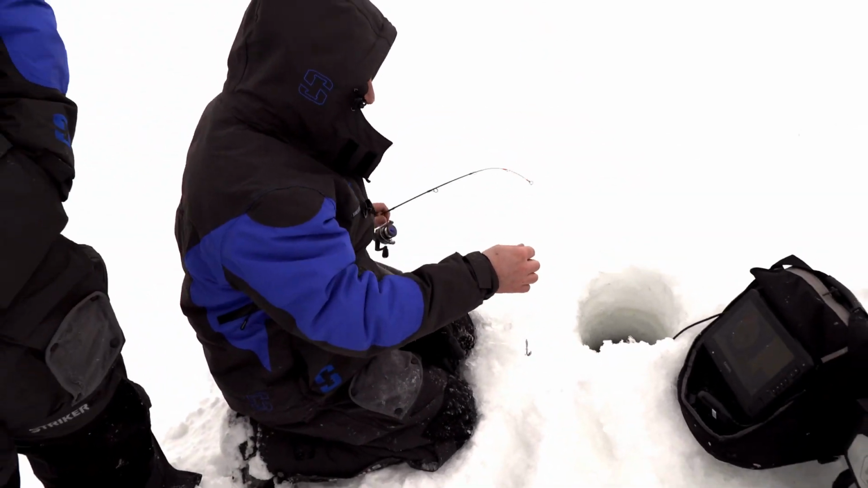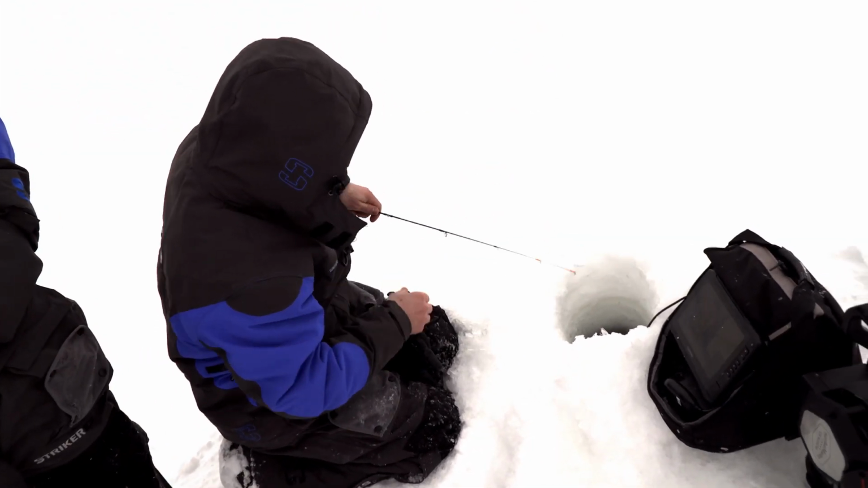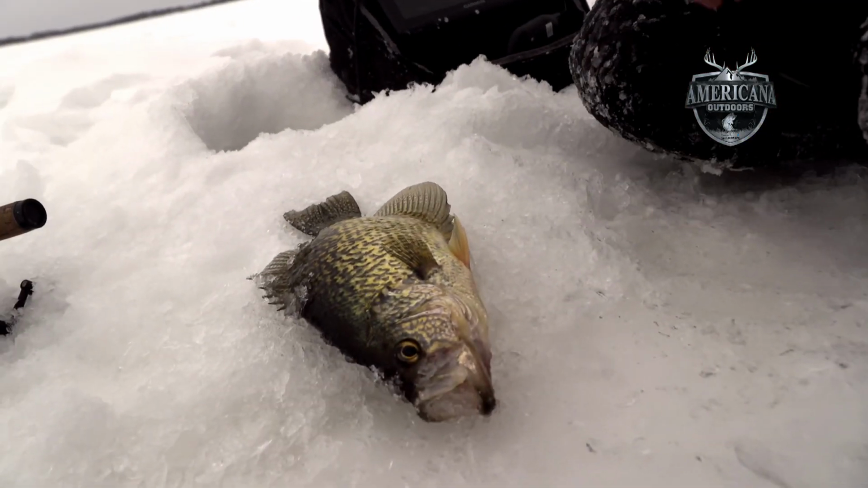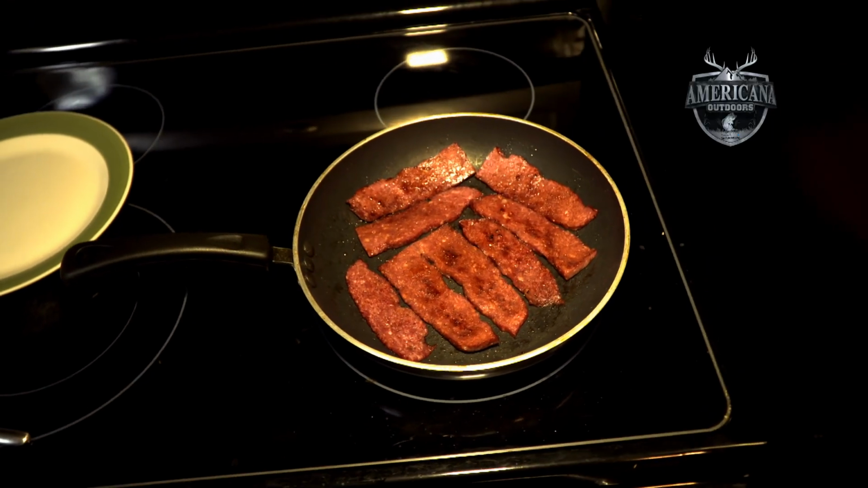When we return, the guys are wrapping up their day on the ice, and later we'll join them for a delicious fish fry to bring their ice fishing journey to a perfect end.